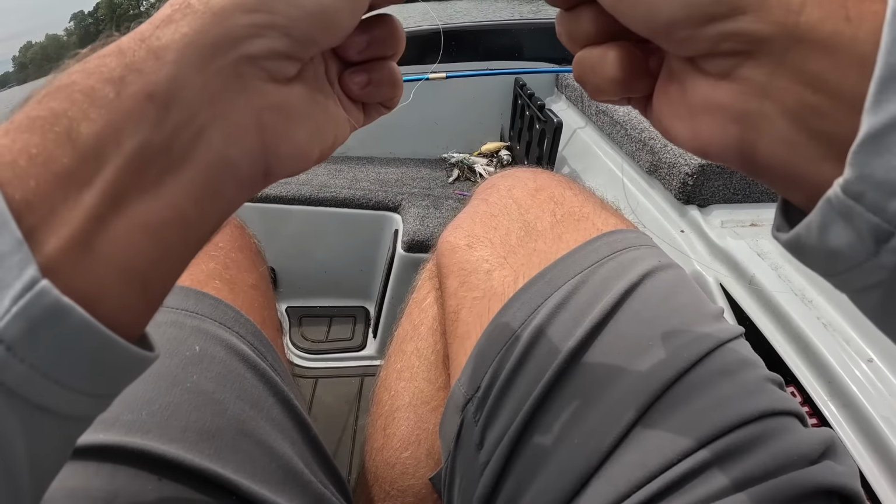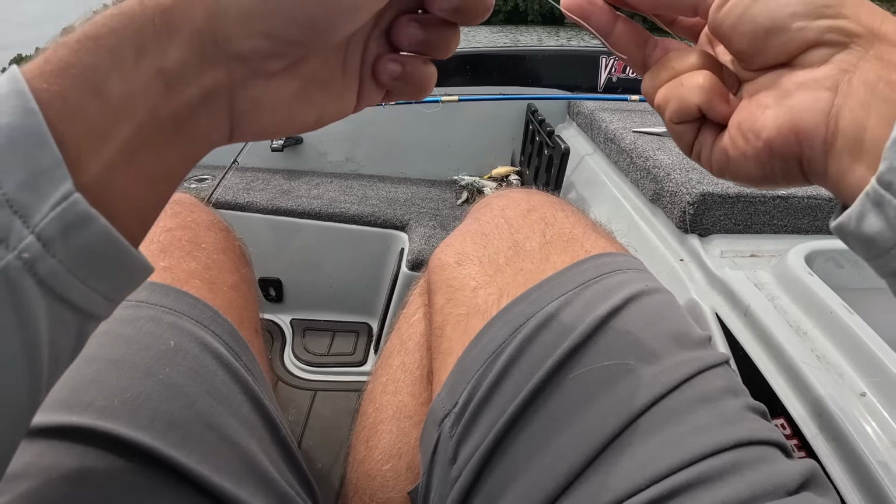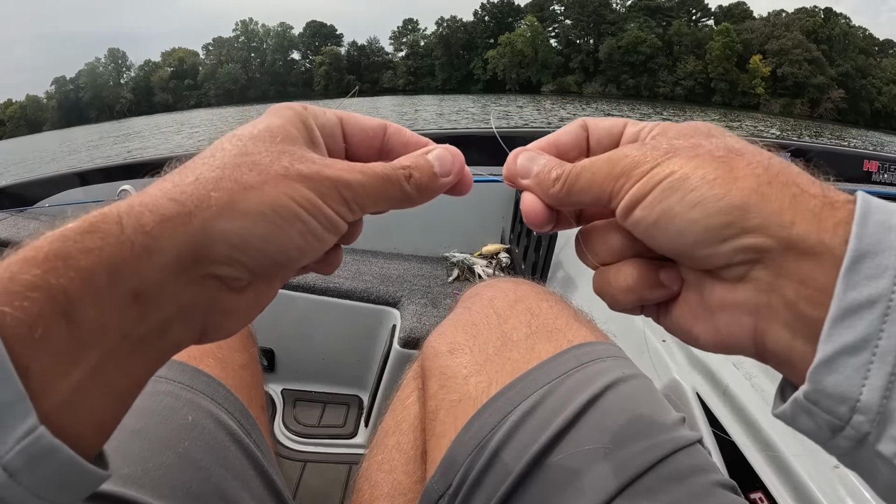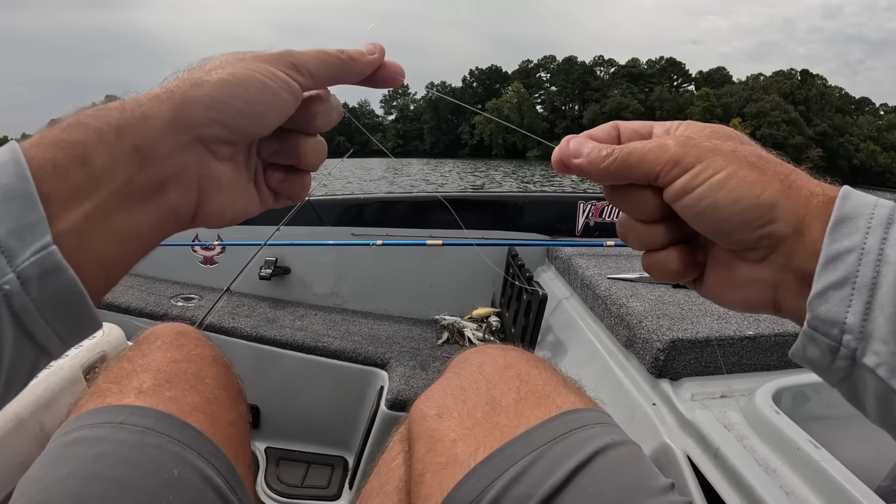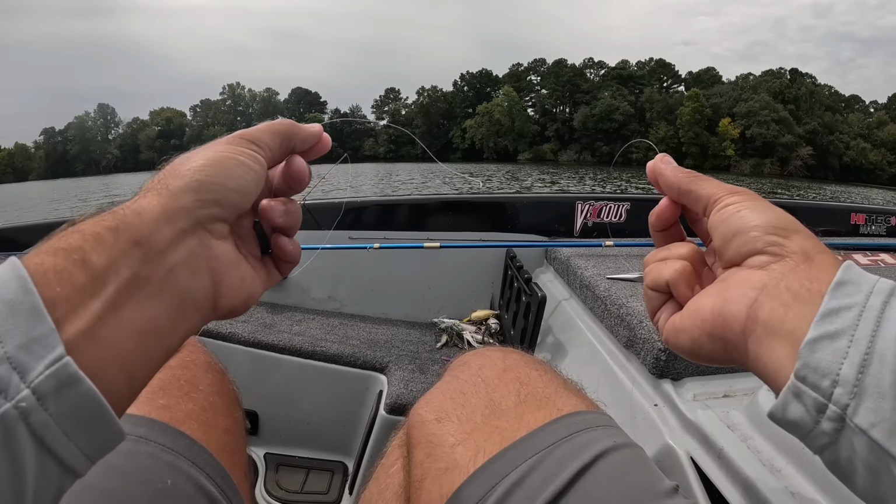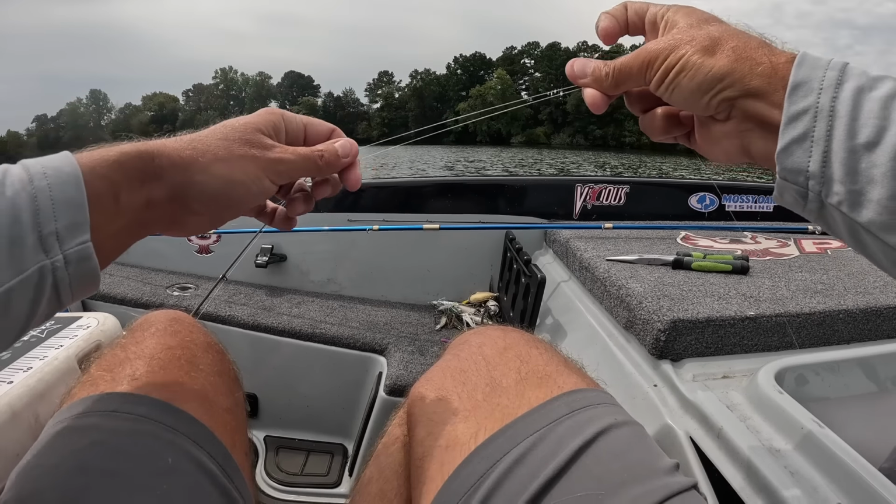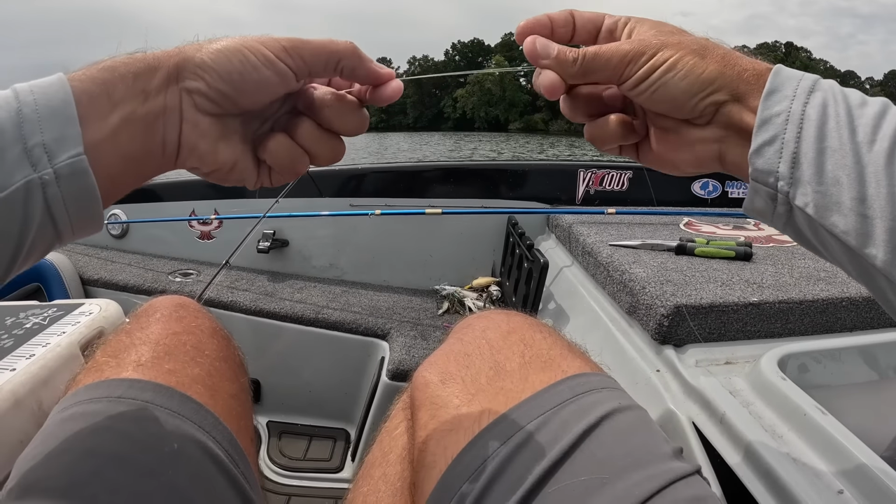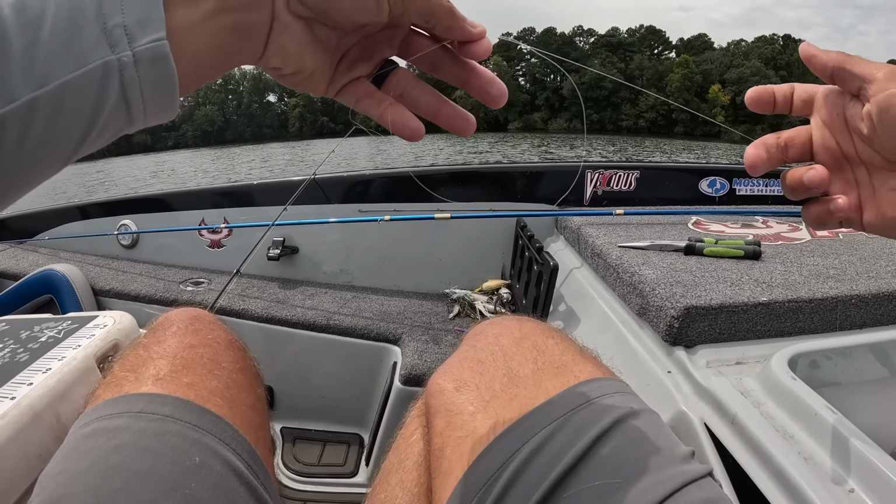Now, I'm gonna tie a double uni knot. This is super easy. Sometimes I tie an FG knot. Someday I'll show you guys how to do that. It's a lot more complicated, but it is a better knot. But a double uni knot is super easy. So I have the fluorocarbon in my right hand. I've got the braid in my left hand. I'm just gonna lay them parallel to each other. One going one direction, one going the other. So the fluorocarbon is going that way, the braid going this way, okay? Just like that right there.